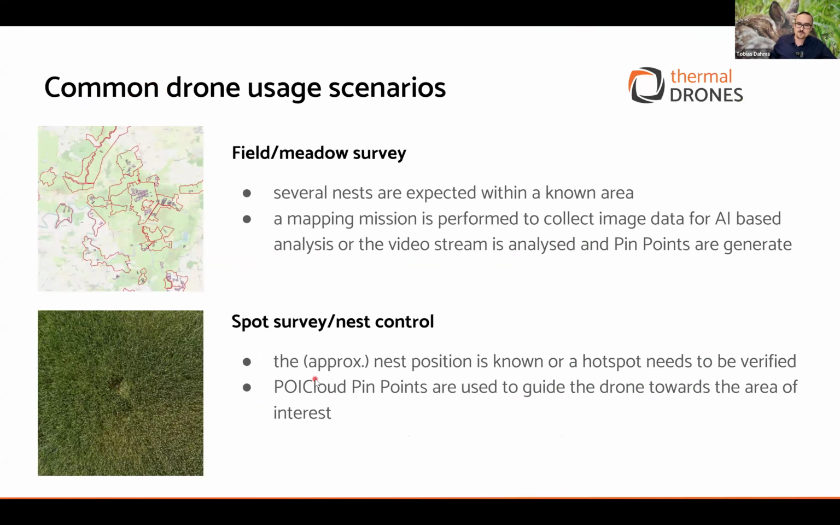When you have this bird meadow protection, you have two basic ways to use the drone. The first one is a complete field survey, as shown by Frank, which you apply when you have a large area with several nests and you want to search for them. Then you perform a mapping mission. The other one is a spot survey, where the approximate position of the nest is already known.